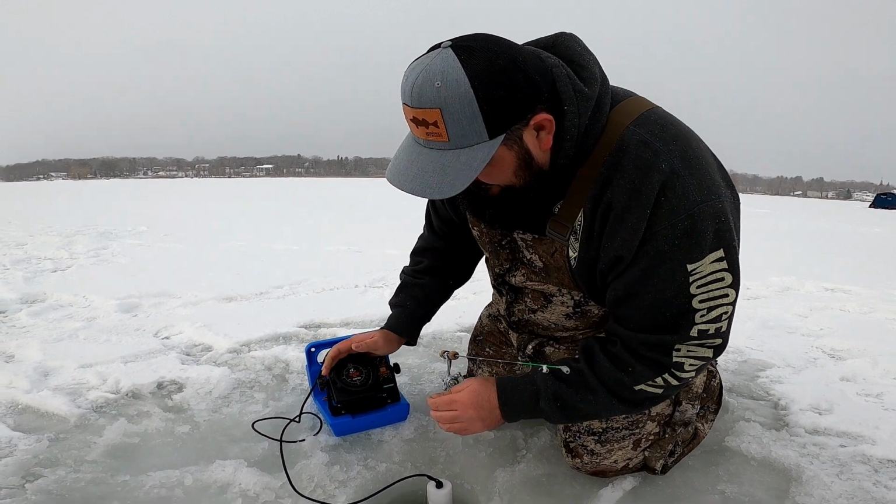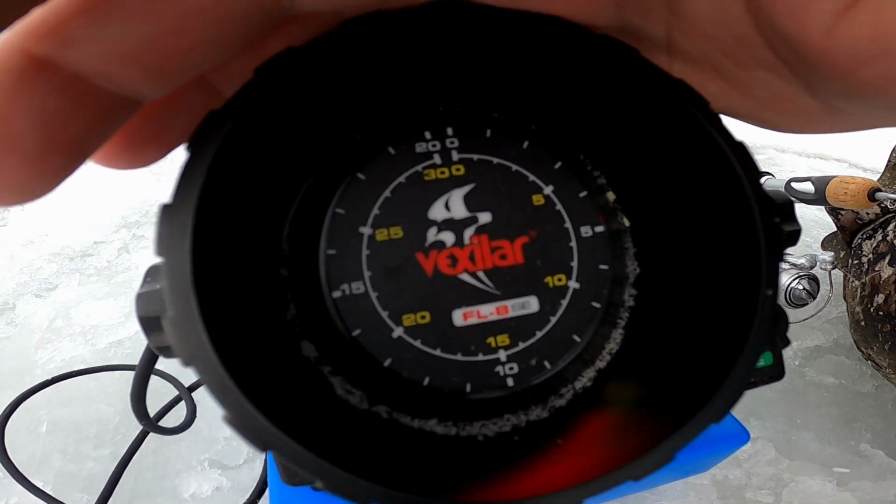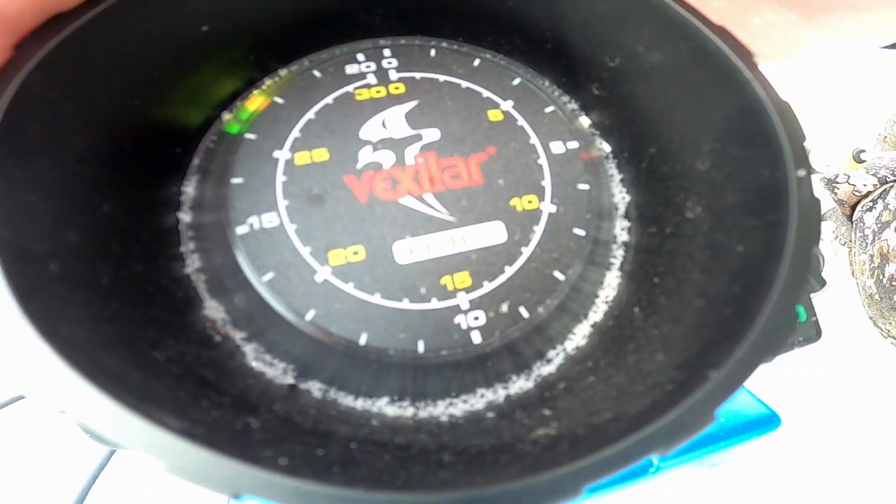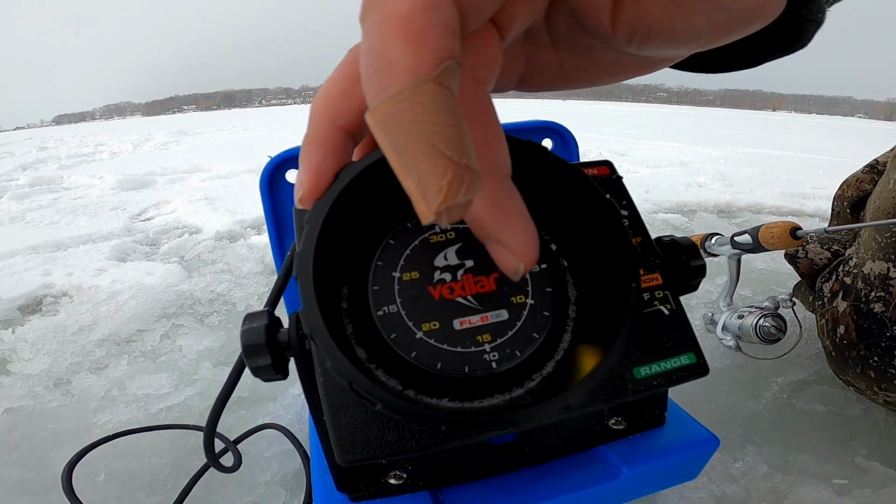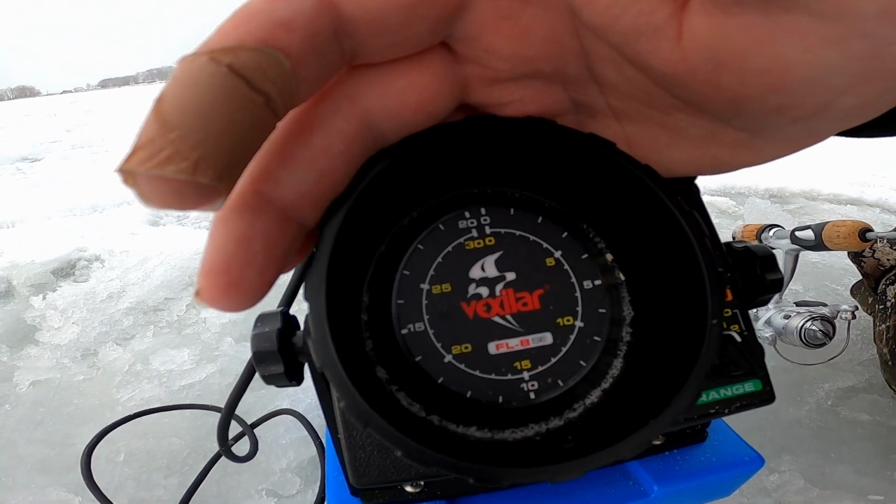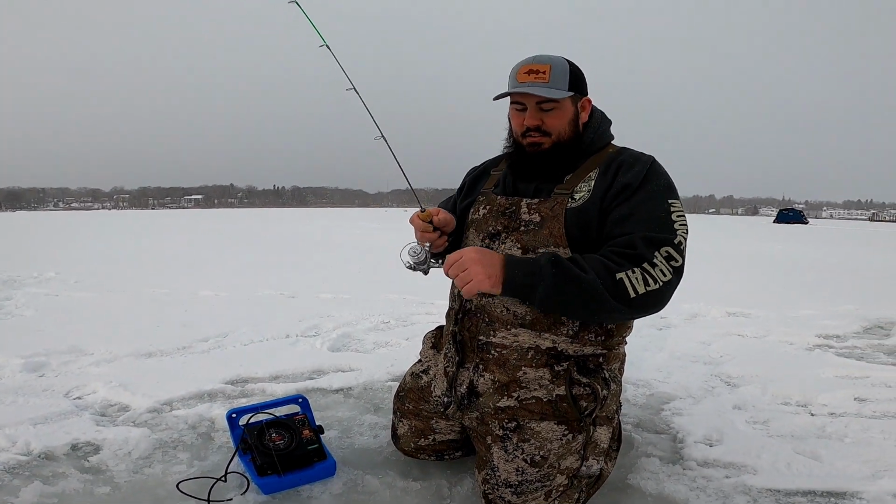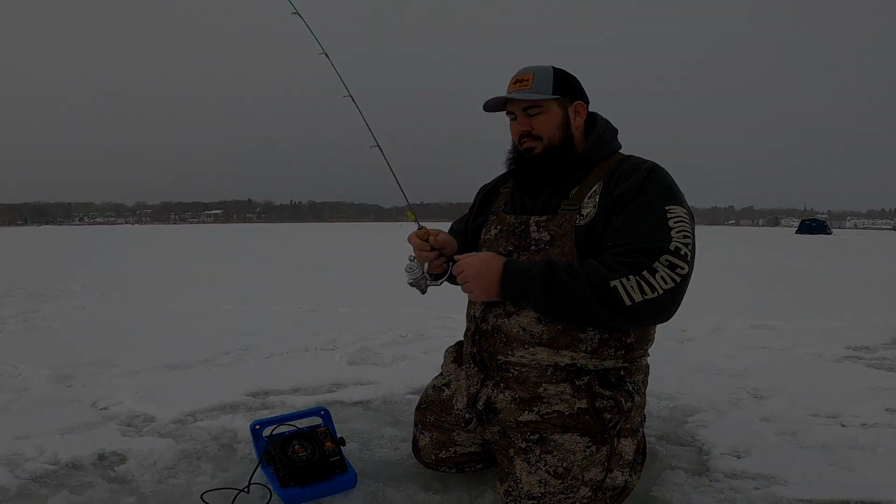So come here. So you can see the bottom, that red line, and then my spoon's right above it. I'm jiggling it. What's cool is when fish are on the bottom, they'll just start chasing it, and you can see it's like cat and mouse. It's crazy. It's like a video game. I love it. But like I said, I'm not fishing today. I want to just show you that fun stuff there.